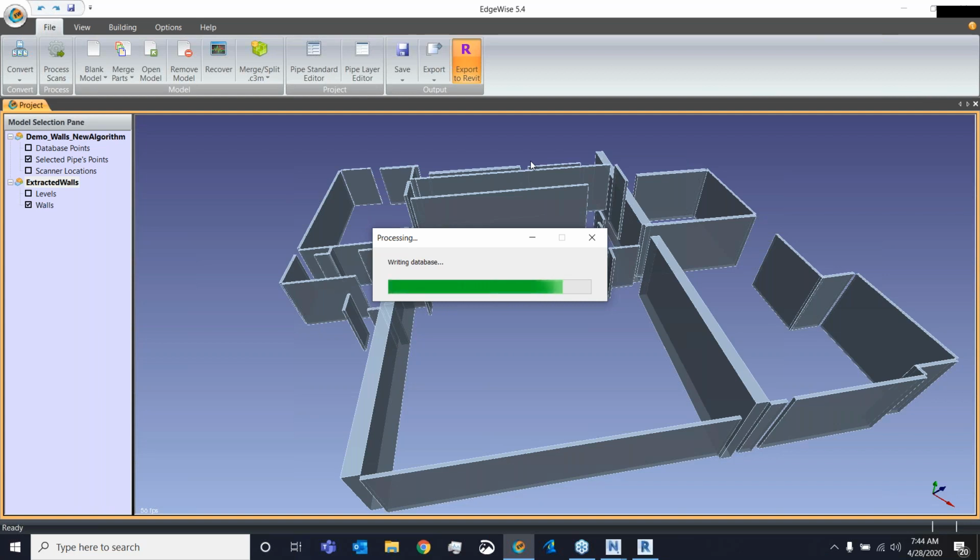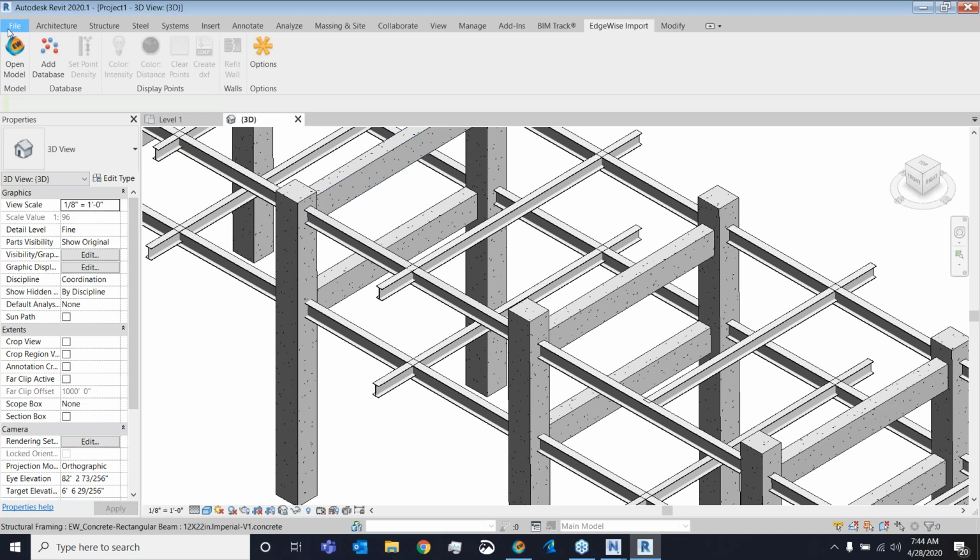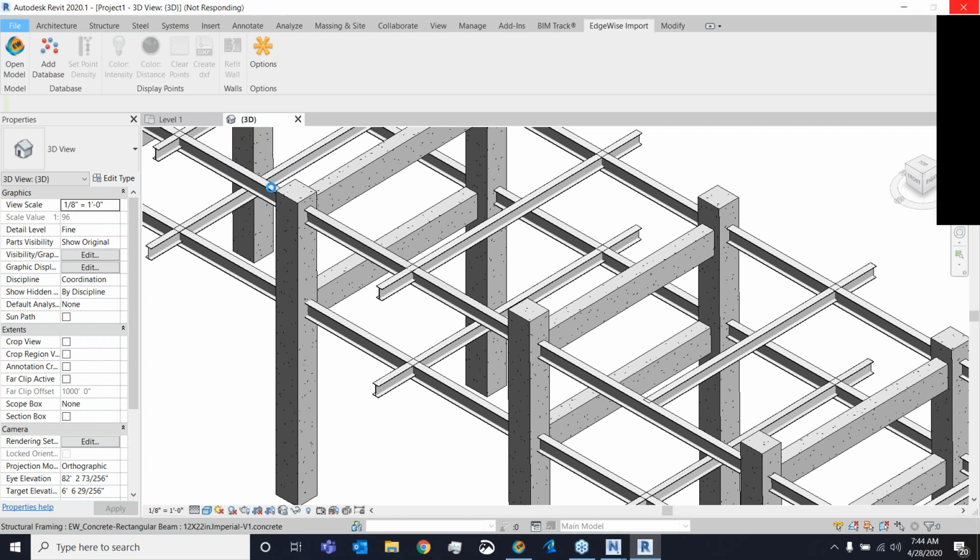This way I can see my fits, how as-built I am, or where I fall on that scale inside of Revit of as-built versus designed. All right, my export is complete. I'll come over to Revit right here. I'm on Revit.